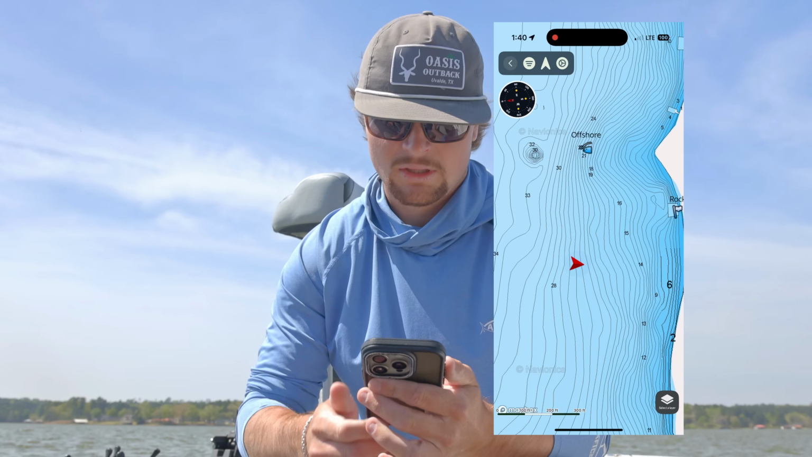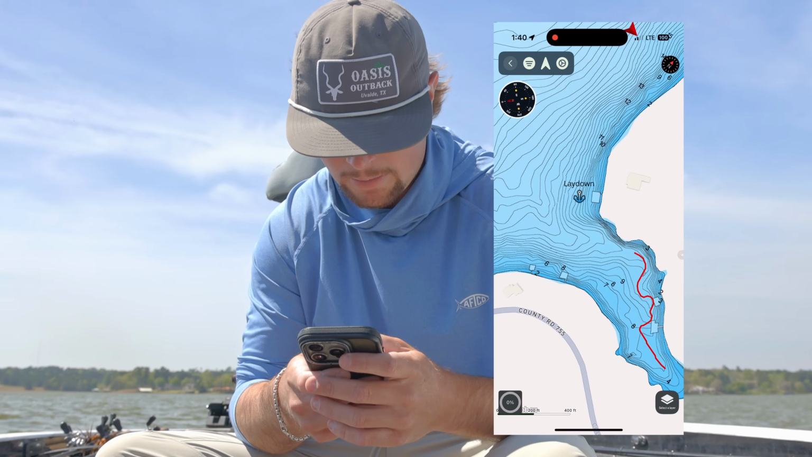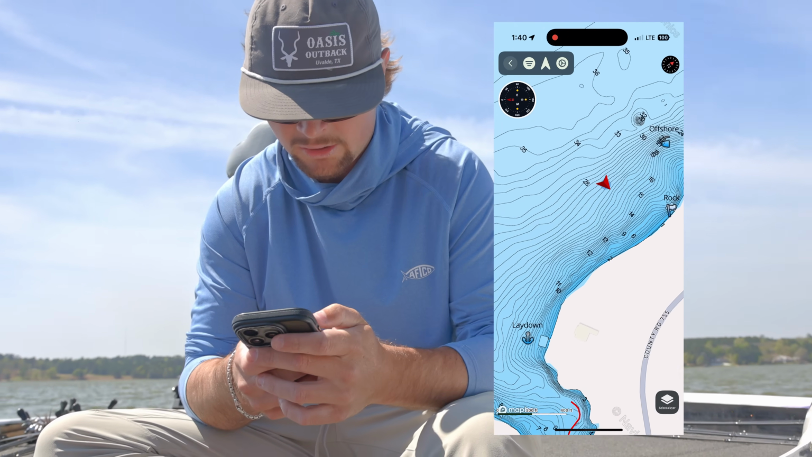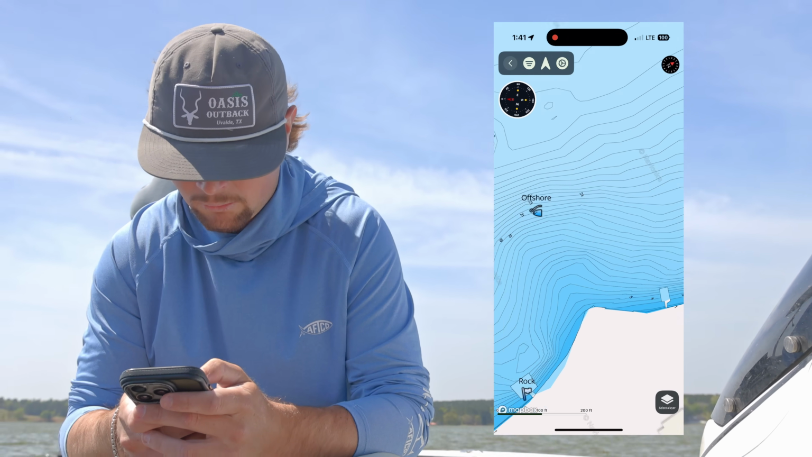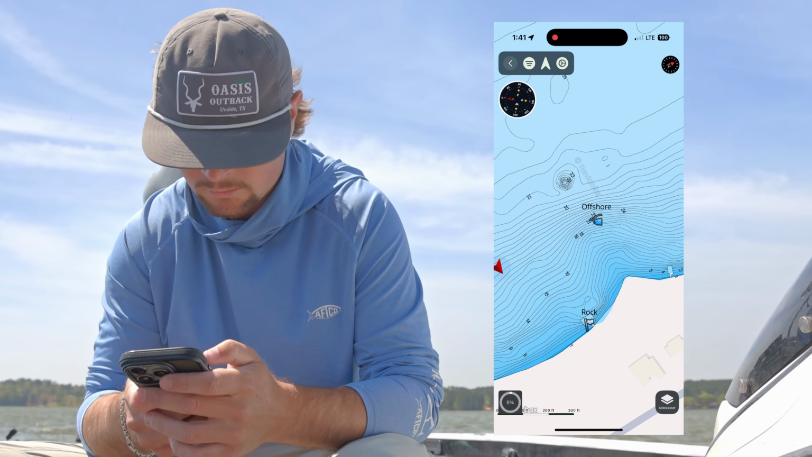Alright guys, we're starting off on our first spot here. We've got a big creek right here. These fish are going to spawn, and the idea is that they come out here and they start going back to their little summer haunts, per se. And we got a little subtle point here. It's got it marked as offshore. We're going to try it first.